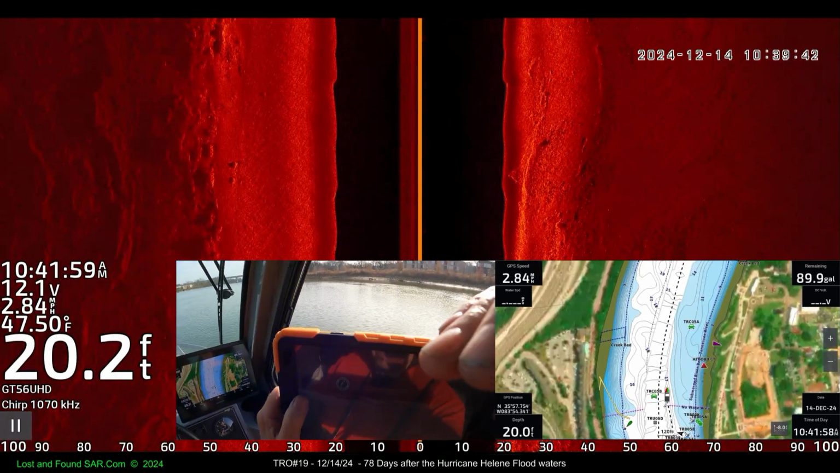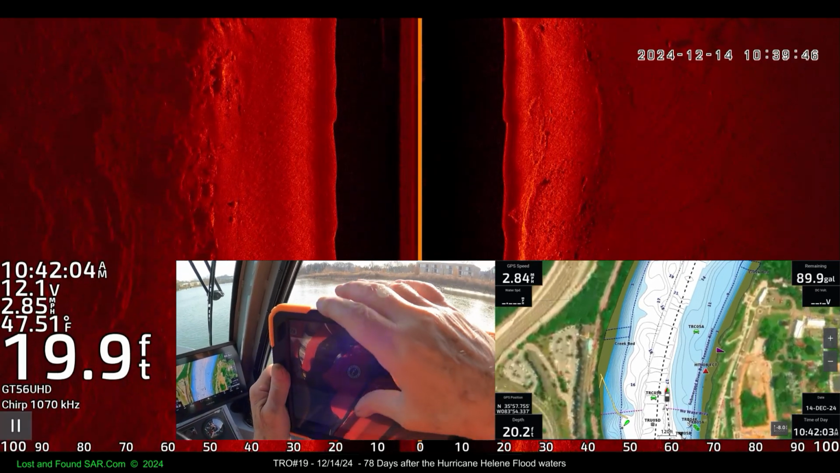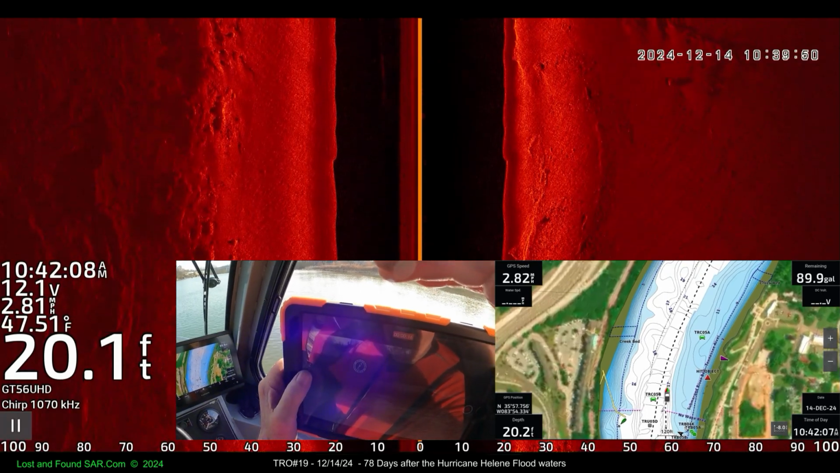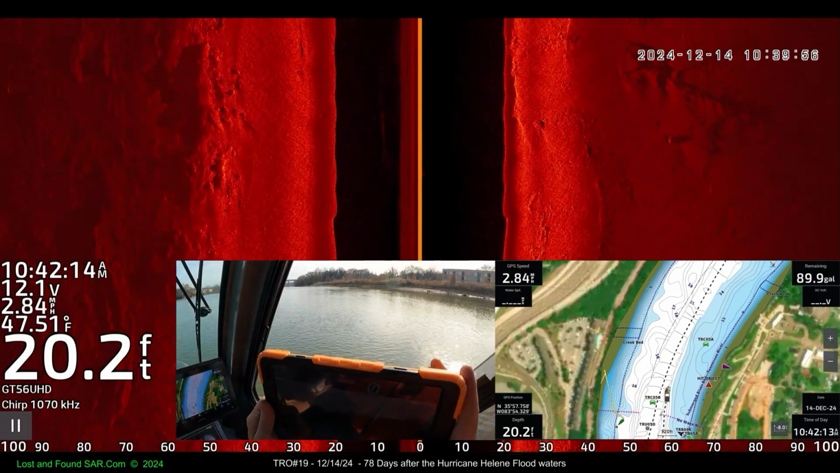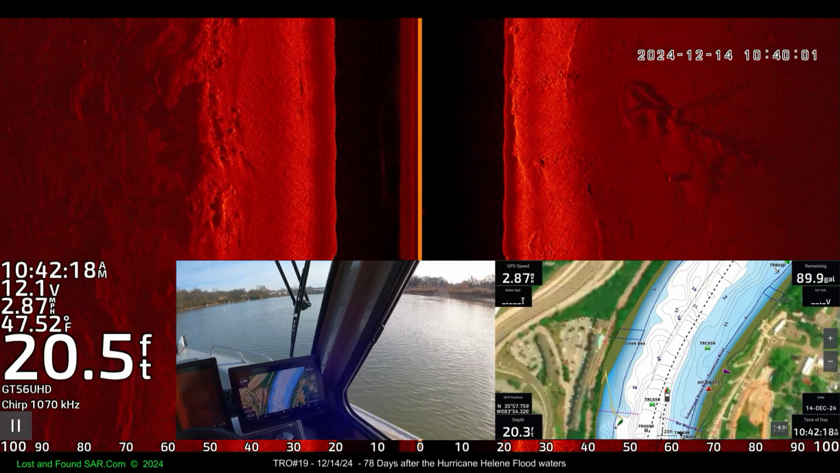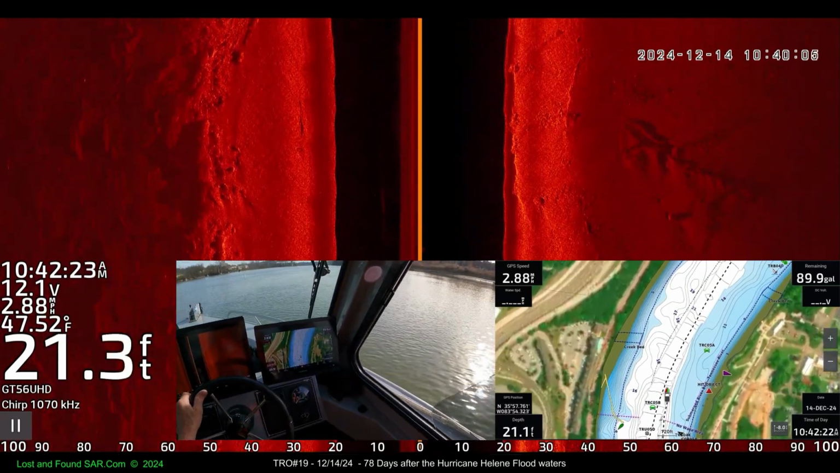If you can see that, I've got it zoomed in pretty good. But all we're going to get out of it. Okay, you're making a left turn, Donna. Yeah, we were going into the blue. You've got to not do that, man.